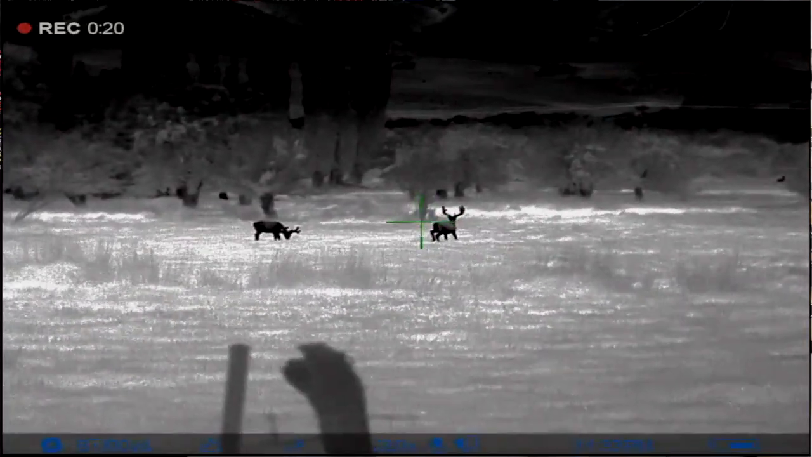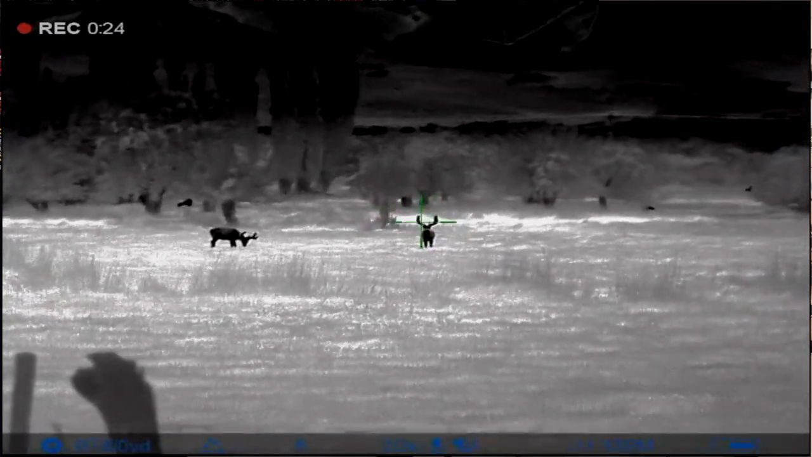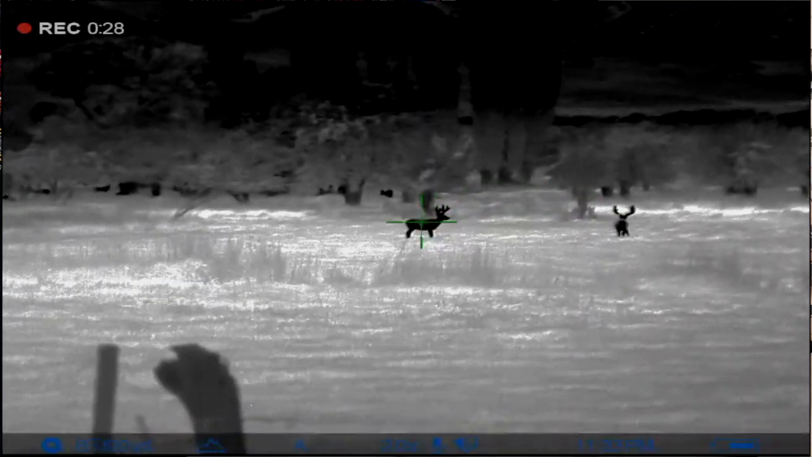Some of the things that I like about this unit, the ease of use, the simplicity. So up here on this little dial, you're able to change for clarity on your picture settings. The buttons themselves, they're big. I usually use gloves because it's cold and I don't have any problem manipulating these buttons. Your menu button, and you can run through everything up and down. This button on the back is what starts recording and stops recording.